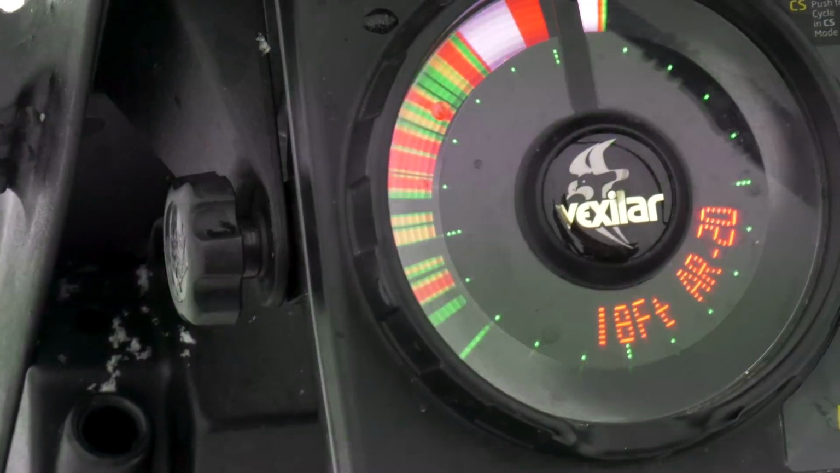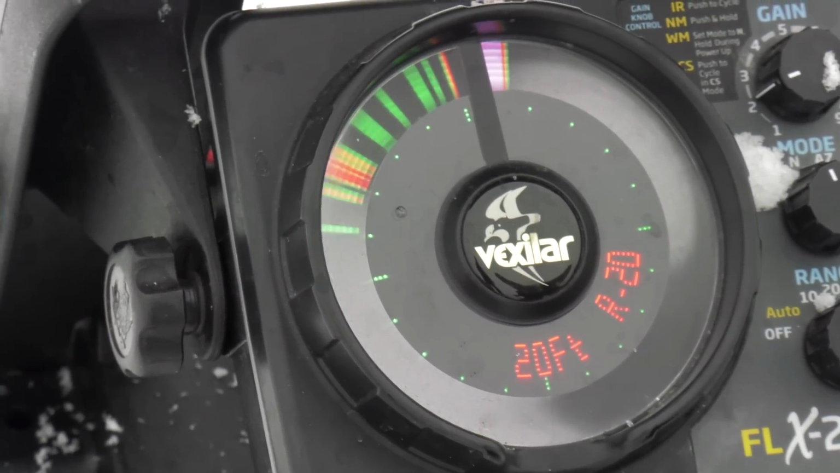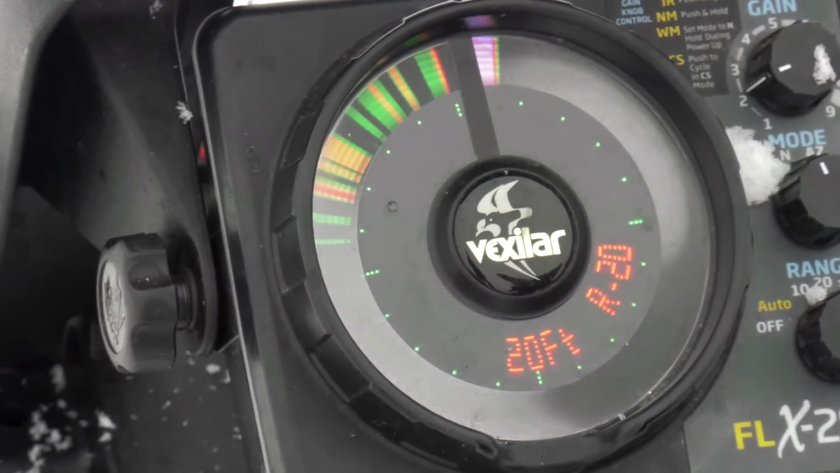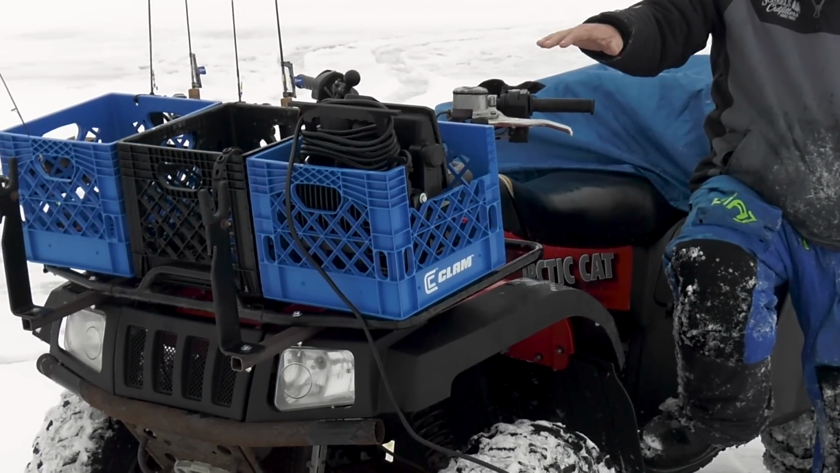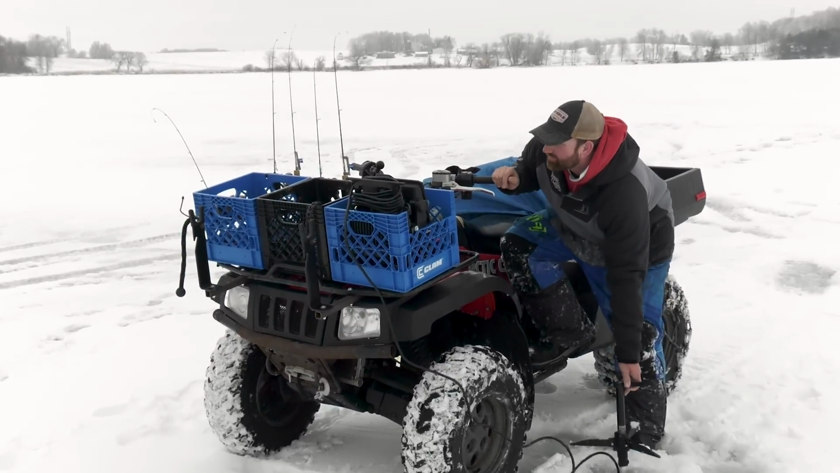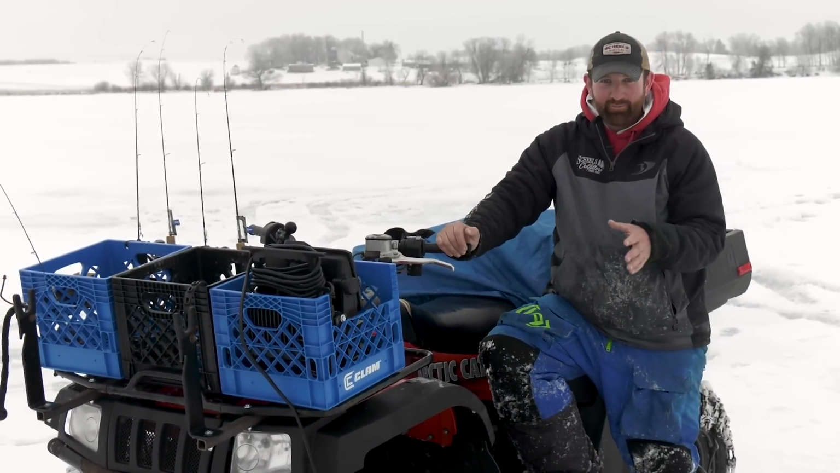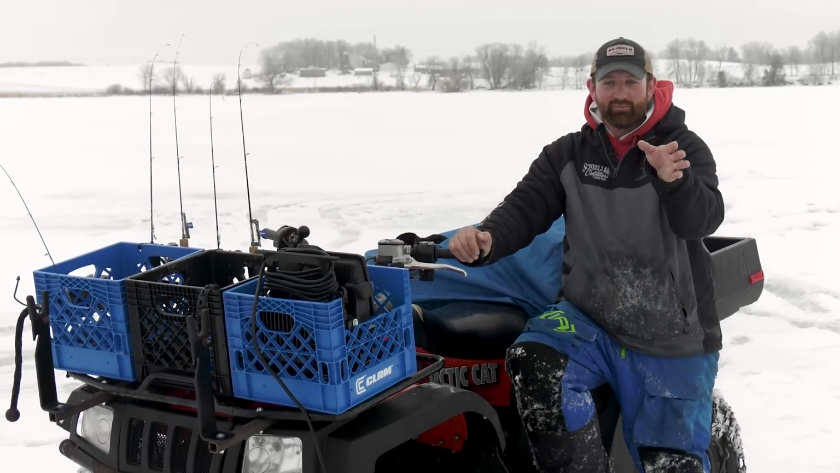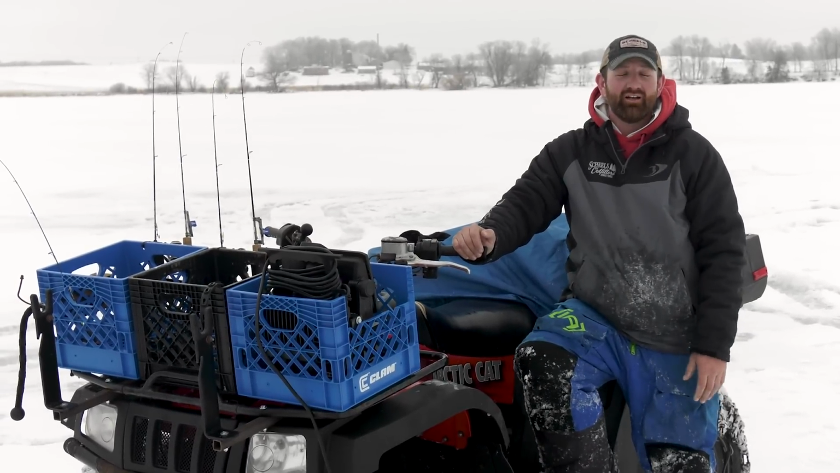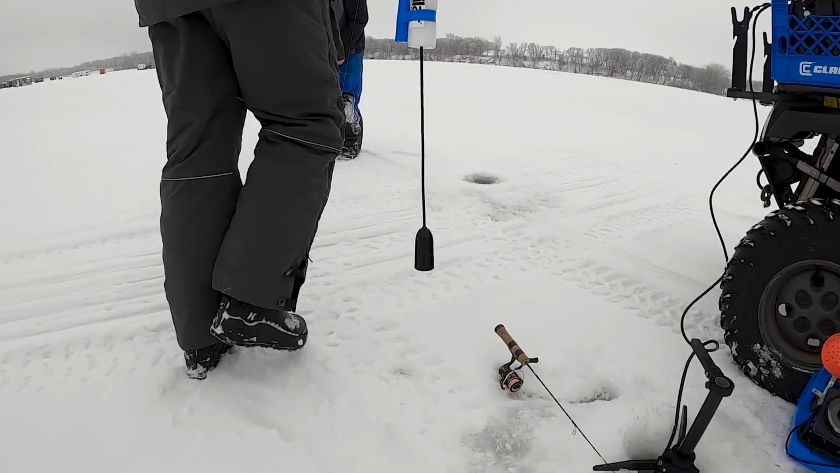When we're fishing these basins and chasing these nomadic fish, efficiency is key. I mean, down to the rod and reel setup, to your flasher, to your forward facing, to the way I have my machine set up. As you can see, I got it mounted on the front of my four-wheeler, because I can move it around easily. They're extremely heavy, and I don't want to carry this around. So I'm going to pinpoint fish, we're going to drill on them, and then I'm running around with my Vexilar to catch these fish. But for finding fish, it's an extremely efficient way.